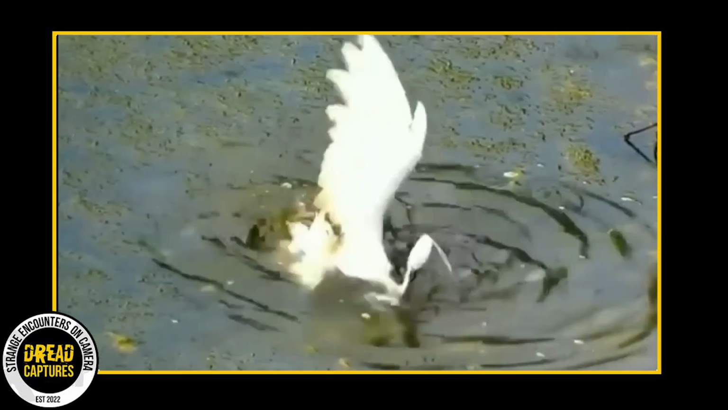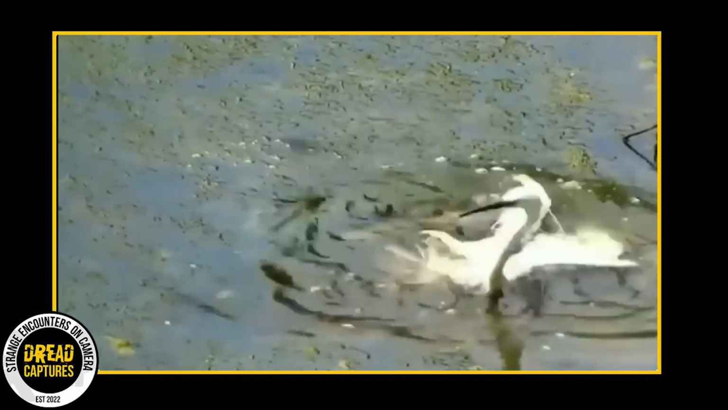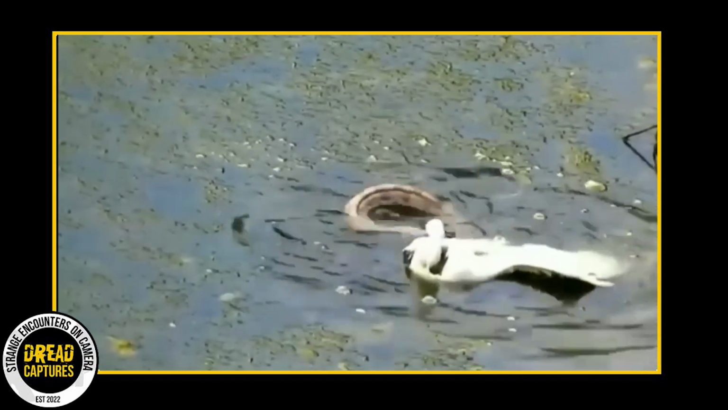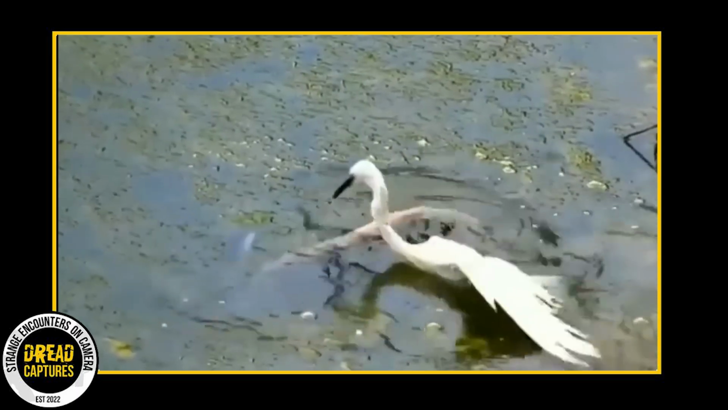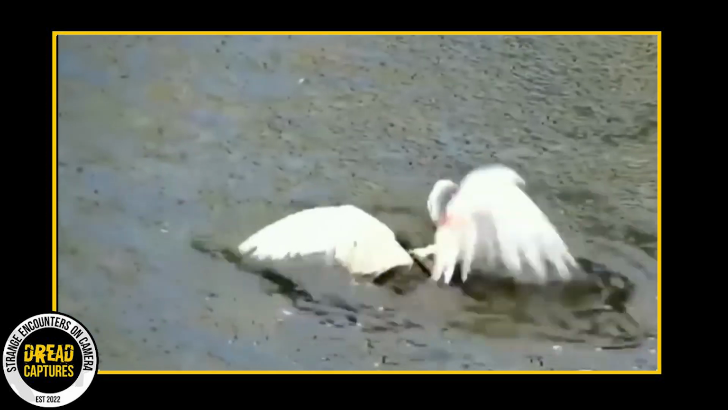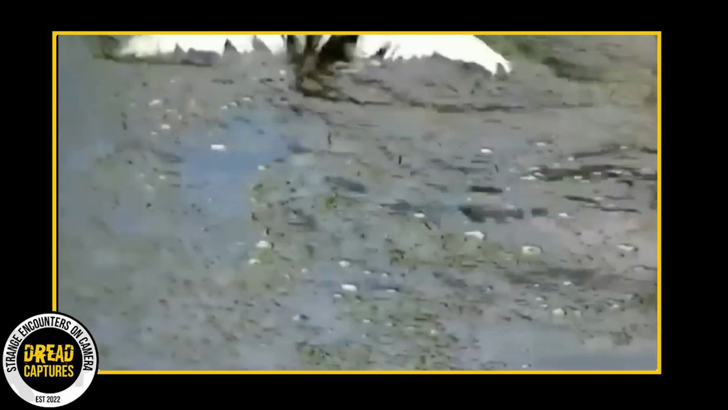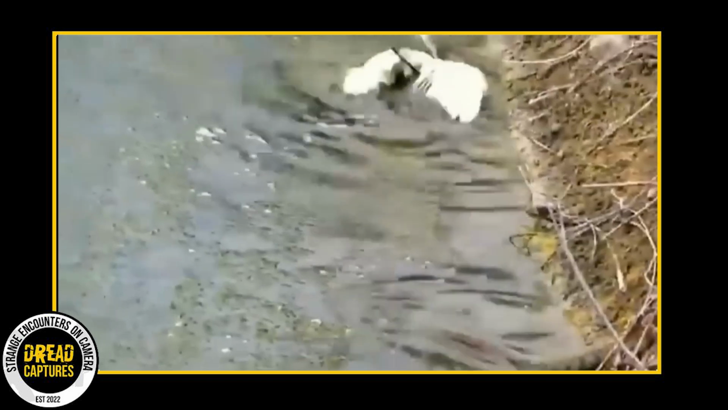The fight moves deeper into the water, and you can see that both of them are not as comfortable out here. The heron delivers a few more whacks with his beak, then drags the snake under the water. Once he surfaces, you can see some blood in the white feathers of the bird. I'm assuming that's from the heron, but it marks their separation as the heron is able to swim safely to shore.